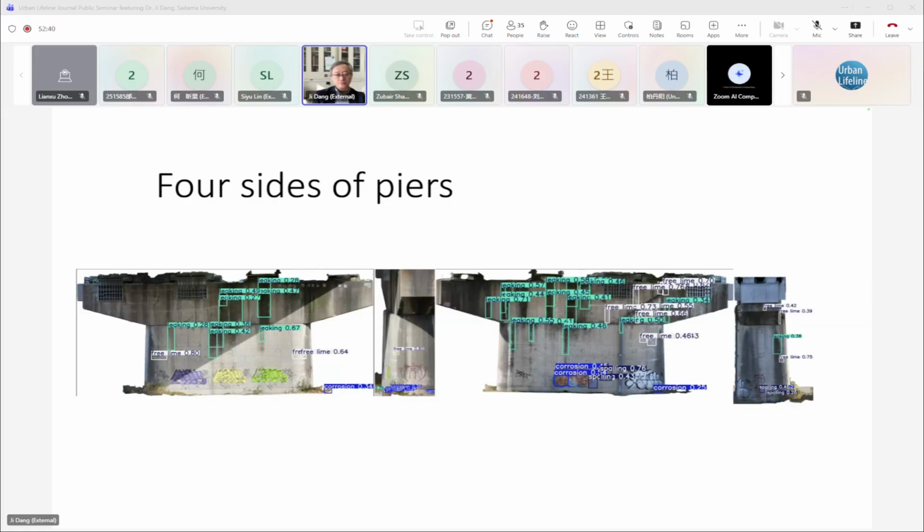One of the reasons is that preparing this kind of database is quite difficult, because you need to scan the bridge, then do the point cloud annotation, and then train the point cloud segmentation model. So instead of doing that, we just make a 3D model, project it to 2D again, and then use damage detection.